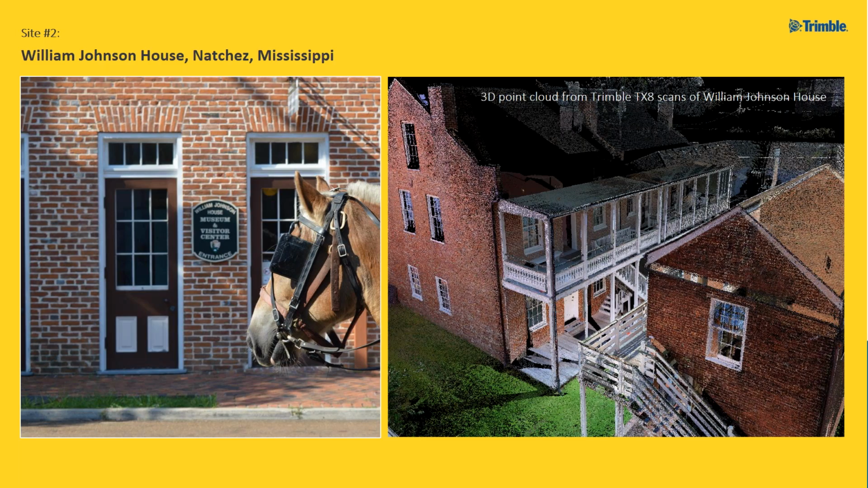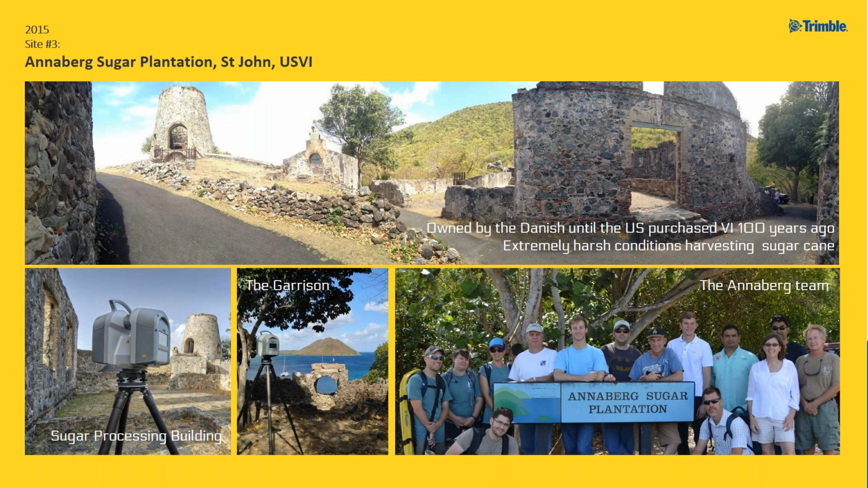The second site we documented was on the island of St. John, and this is an old sugar plantation that was owned by Denmark. And this was really, really something to see. This site is at risk because the vegetation is overtaking it. And a lot of it, as you can see, is in ruins, but really a significant historical site.